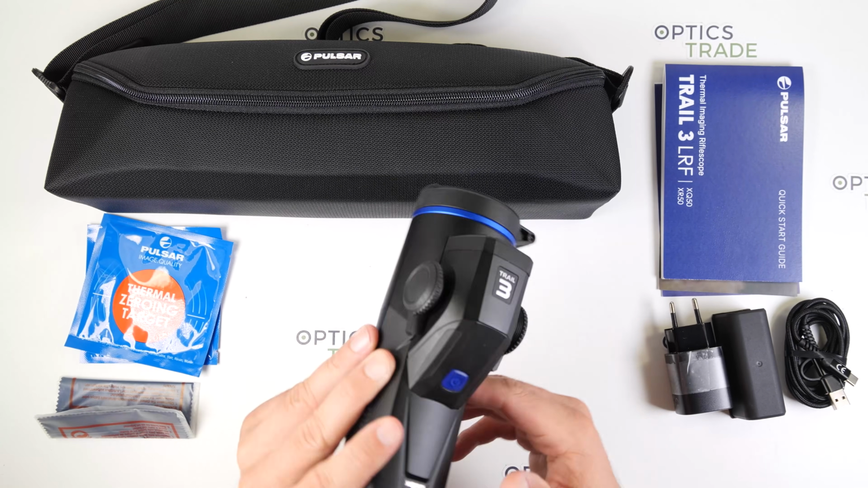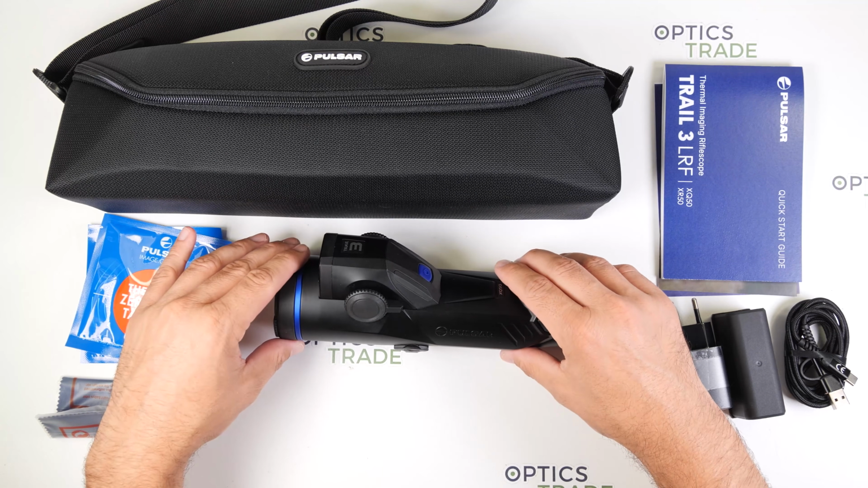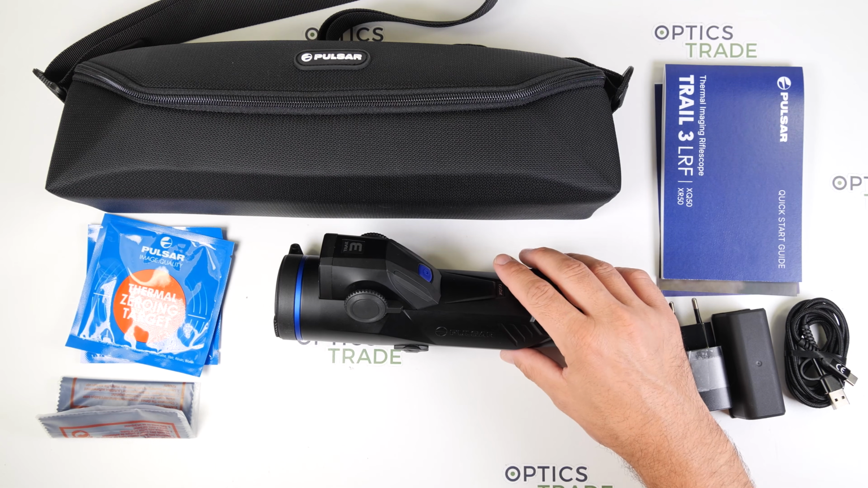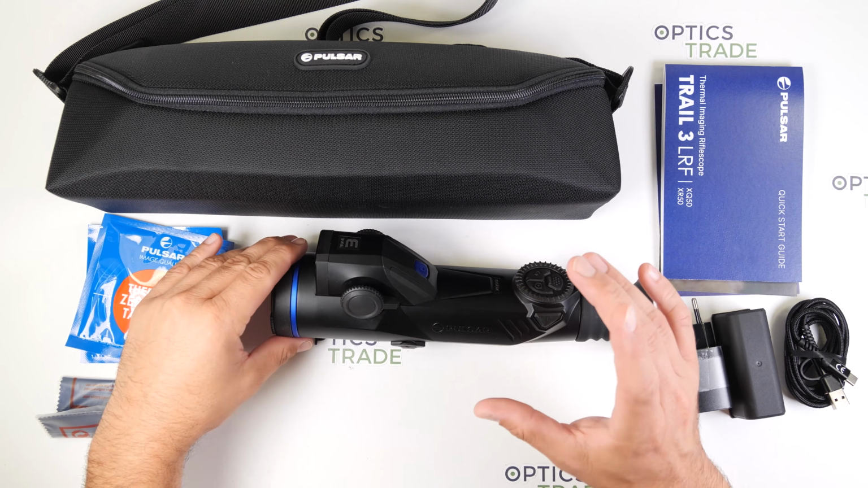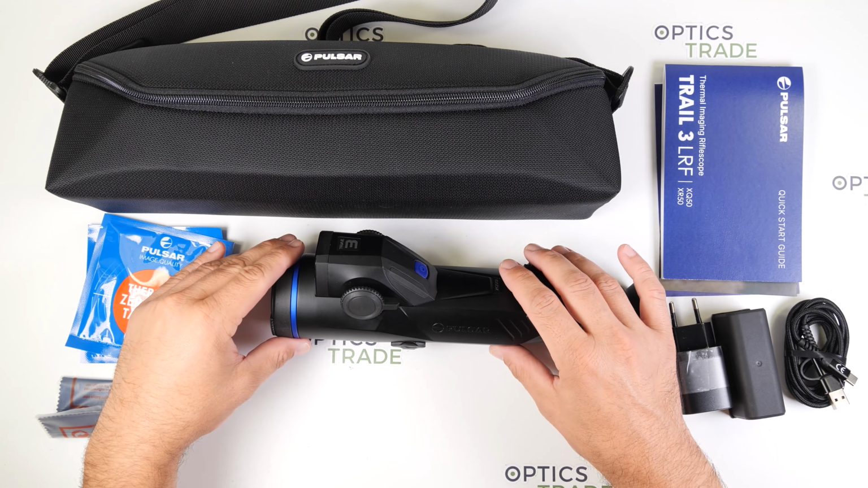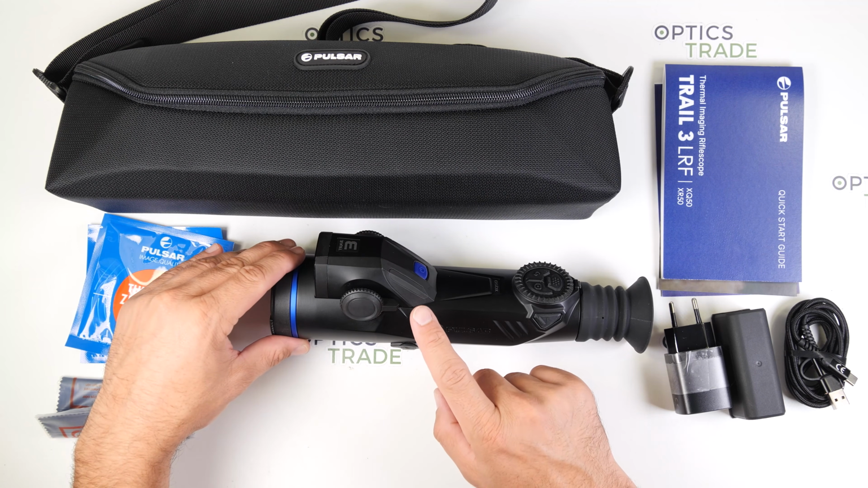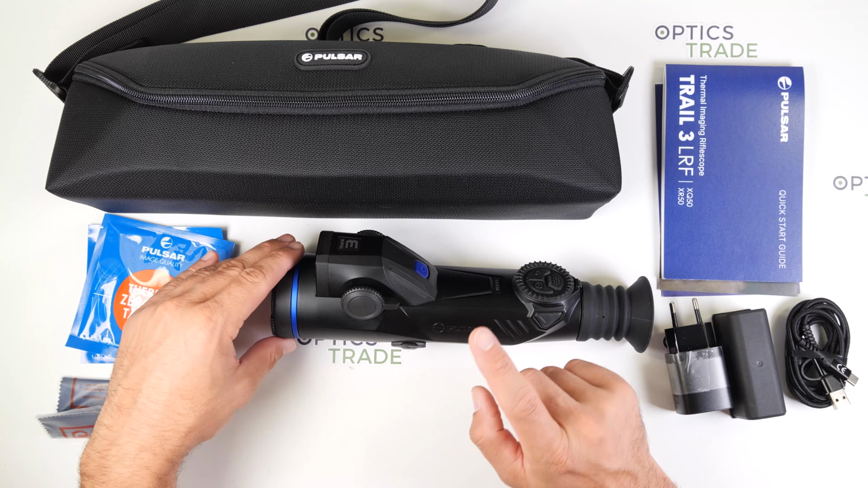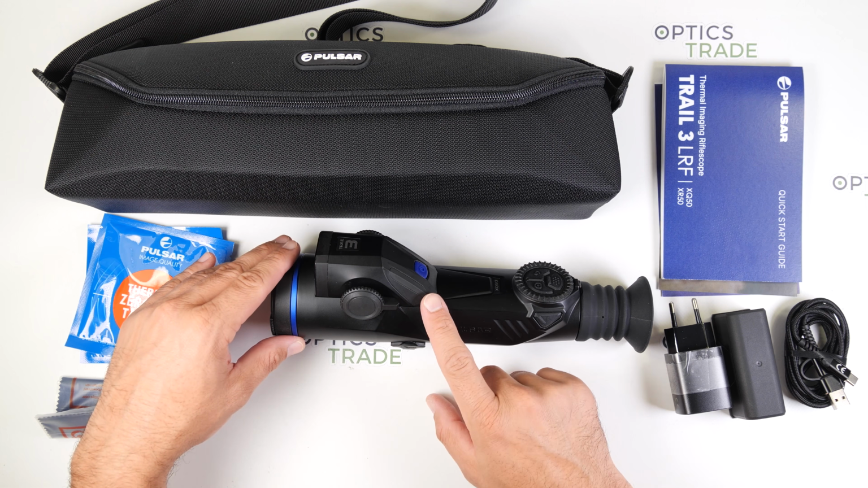The field of view is another major difference. Thanks to its larger 640 by 480 sensor, the XR50 provides a wider field of view of 15.4 meters at 100 meters, and the XQ50 with its smaller sensor offers 13.1 meters at the same distance.